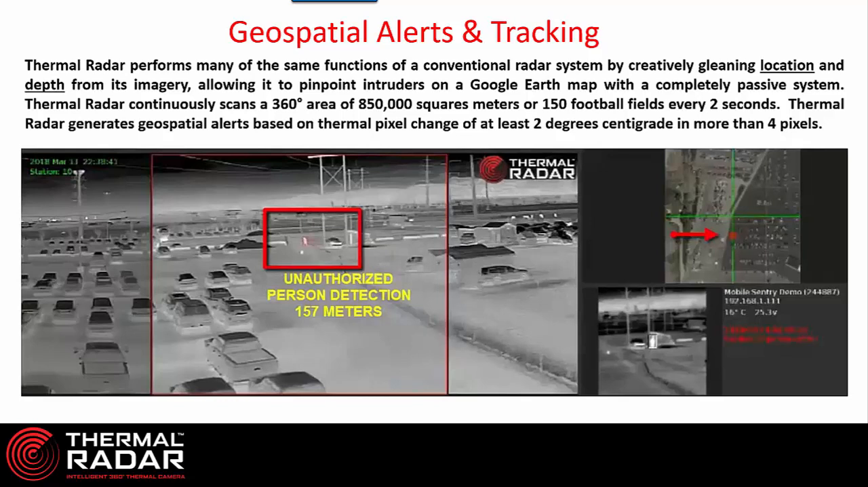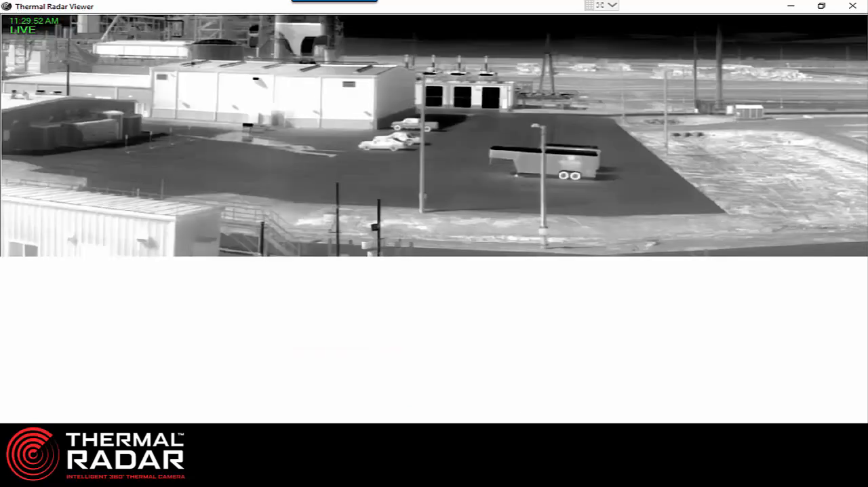crude oil transfer stations, or natural gas transfer stations, or border security. All of these are places where really nobody should be, and thermal radar is there to look for anomalies. Thermal radar is not a great use case for downtown New York City because, number one, the buildings would block your view and there are lots of people moving around. So thermal radar is good for open areas, and that's primarily the kind of areas we service.